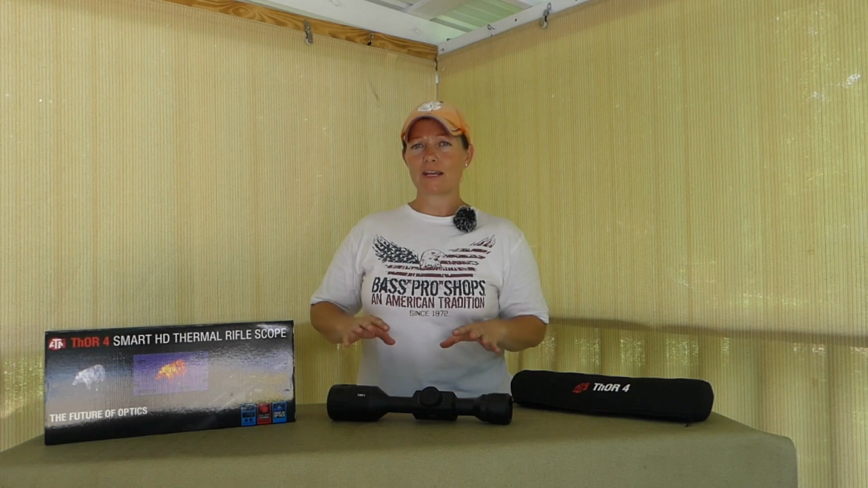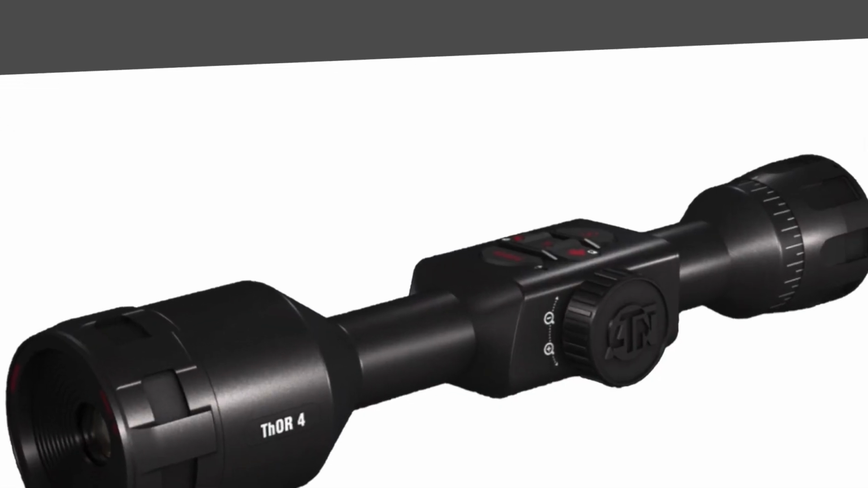I've used night vision before. I've actually used a thermal spotter before, but I wanted to make sure that I knew what the different things looked like in the scope before I go shoot anything.